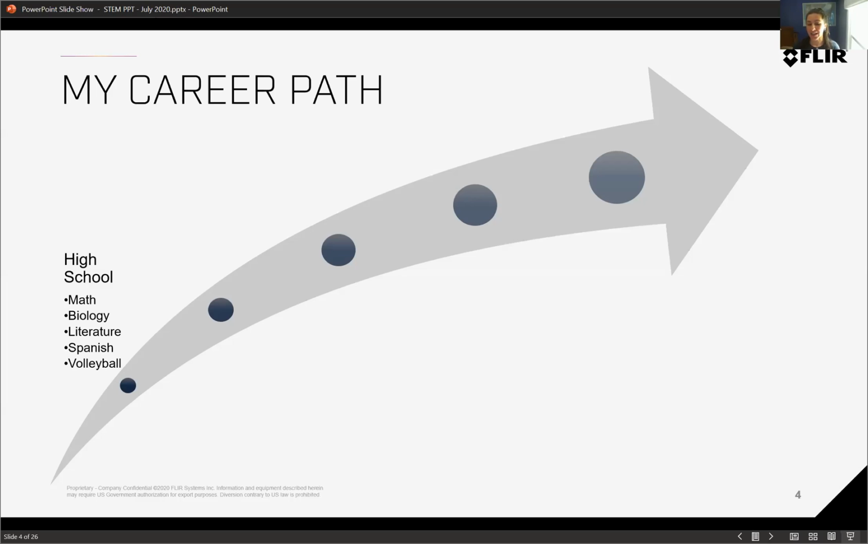I took Spanish as my foreign language. It's one of the more common languages that are taught in schools, and I knew it would be useful because a lot of the world speaks it. I'm not so good with Spanish anymore, but when I travel to Spanish-speaking countries, I at least get a chance to practice it. And then I played a lot of sports in high school too.